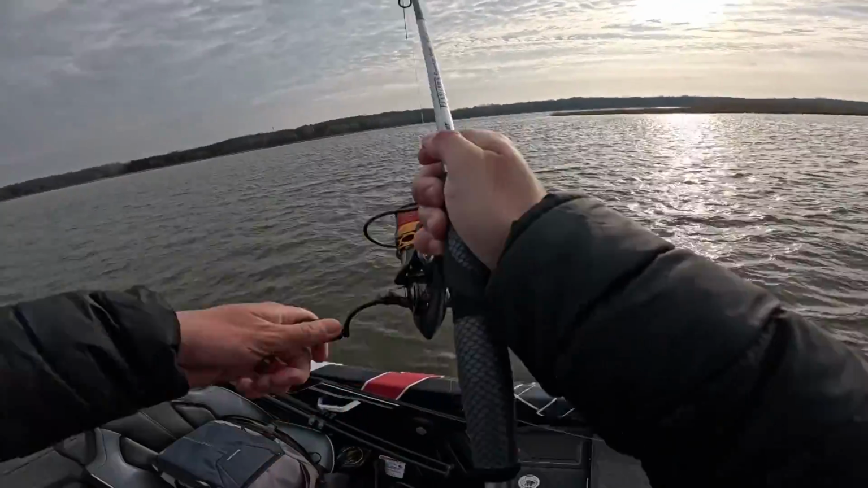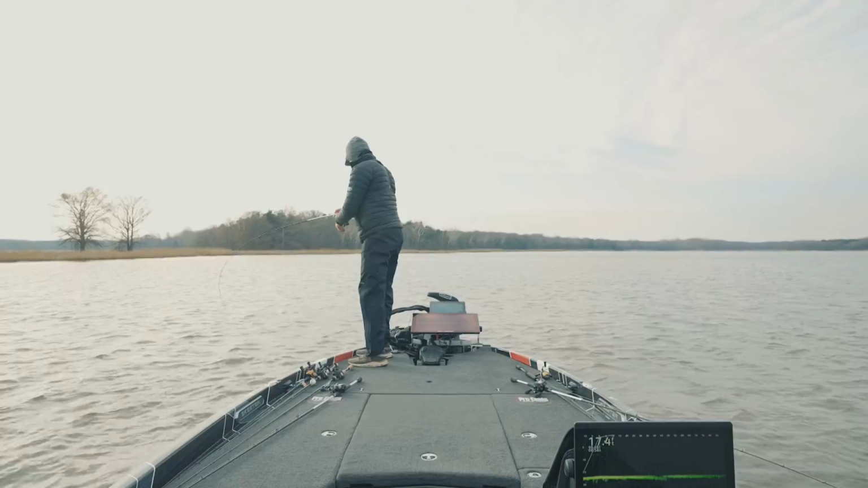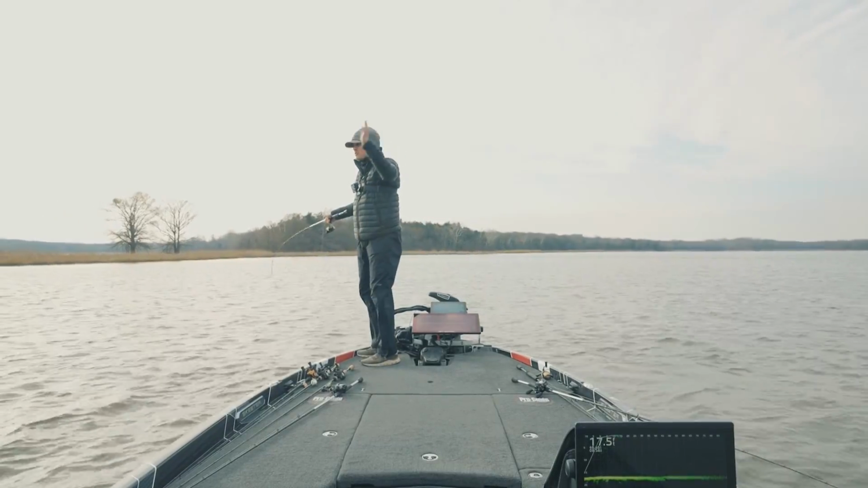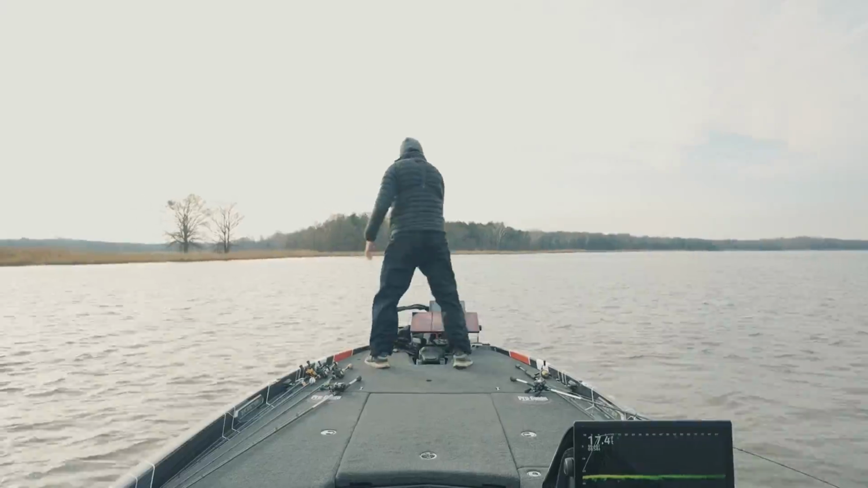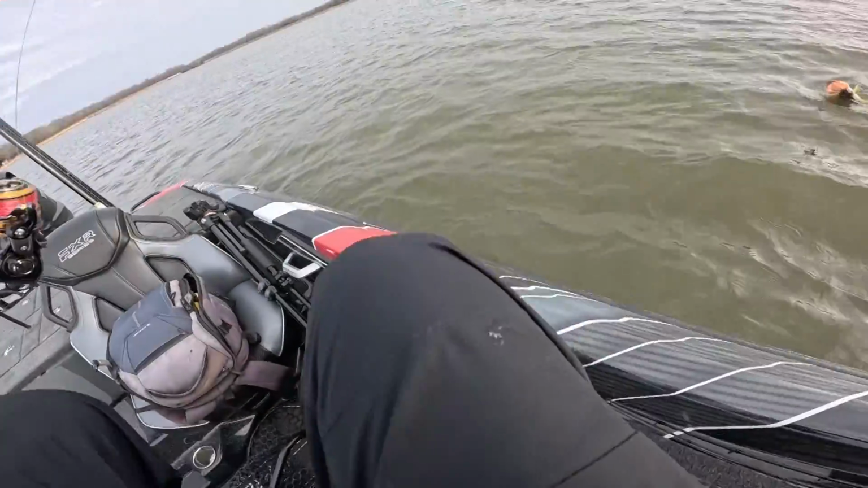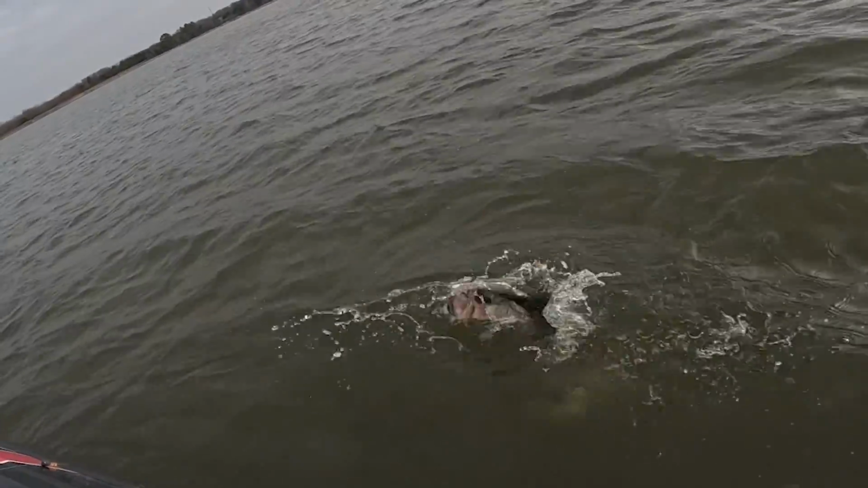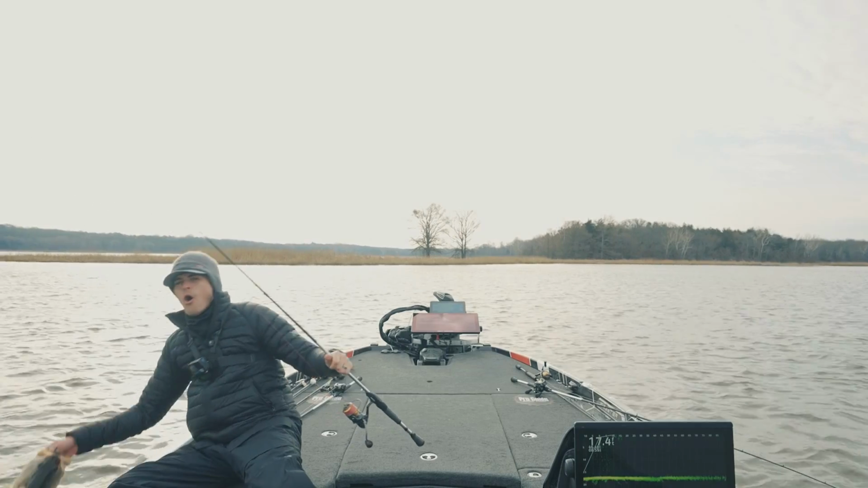Goodness, what a nice one. There's almost no jumping going on. It's just wallowing. I had to get away from all the structure, the brush piles, even the bait, to finally find just individual fish. Come on, big girl. Yeah, she's not jumping. Look at that. Not jumping at all. You're so cold.